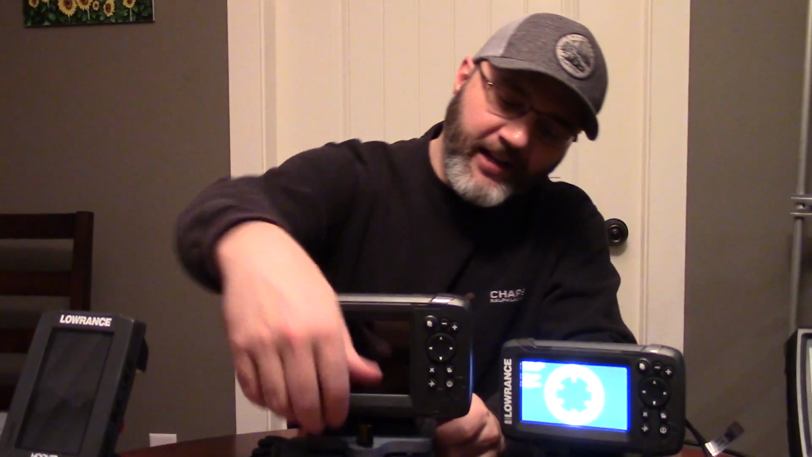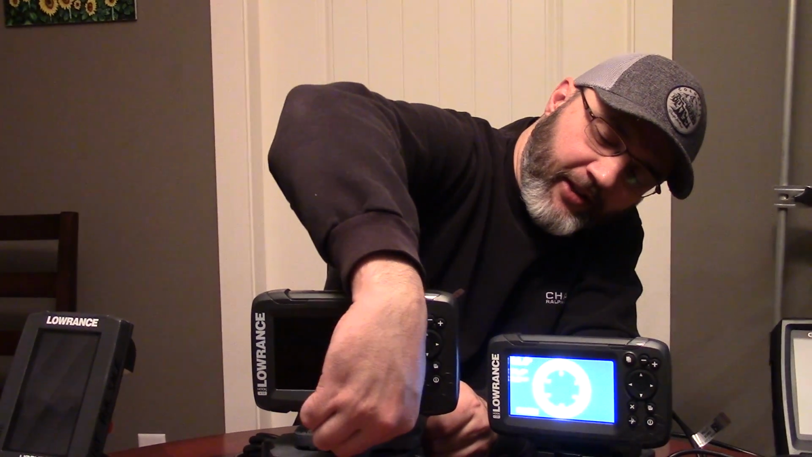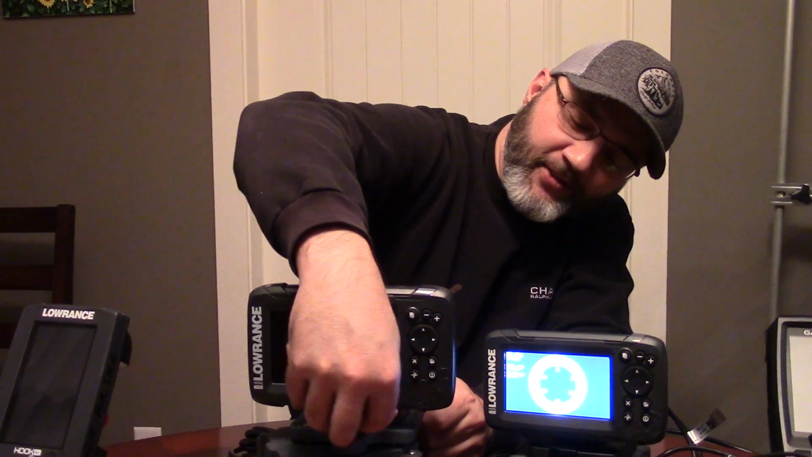The Hook2 thing, I wish they never put the 2 there, Gen 2, or they called it something like that, but they got the Hook2. So Hook2 7, Hook2 5, Hook2 4. This is the Hook2 5 triple shot. So you can see, you can swivel that around on our base.